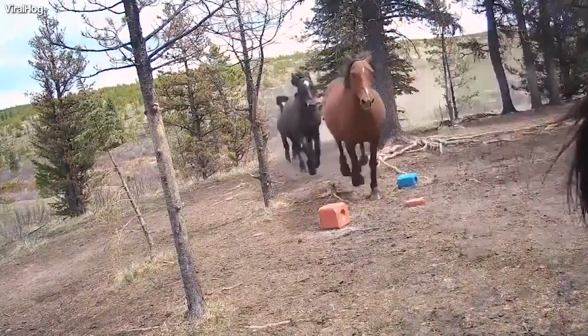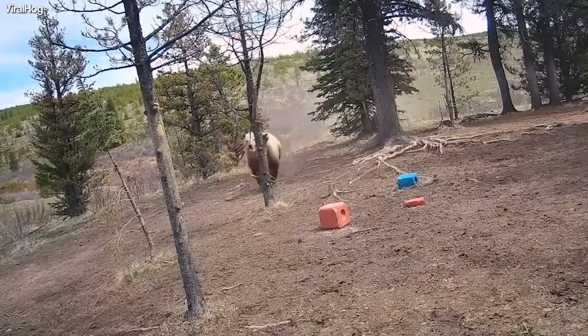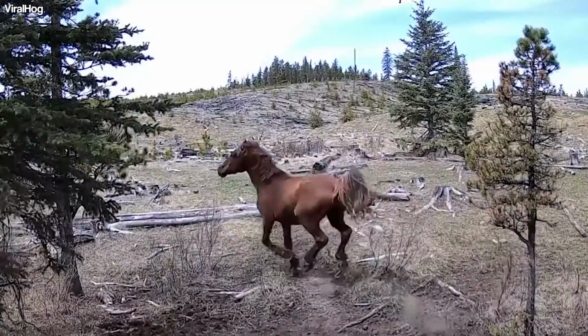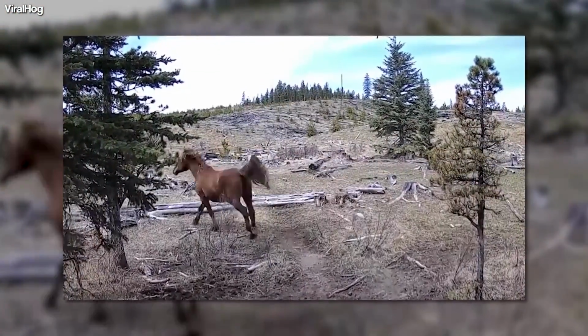The first camera shows a shot of a large herd of wild horses running at full speed. With a grizzly on the trails, you'll quickly realize it's for a good reason. It switches to a different camera angle, and the grizzly gets even closer. And I can't help but think that one of the horses didn't fare well, particularly the young one.